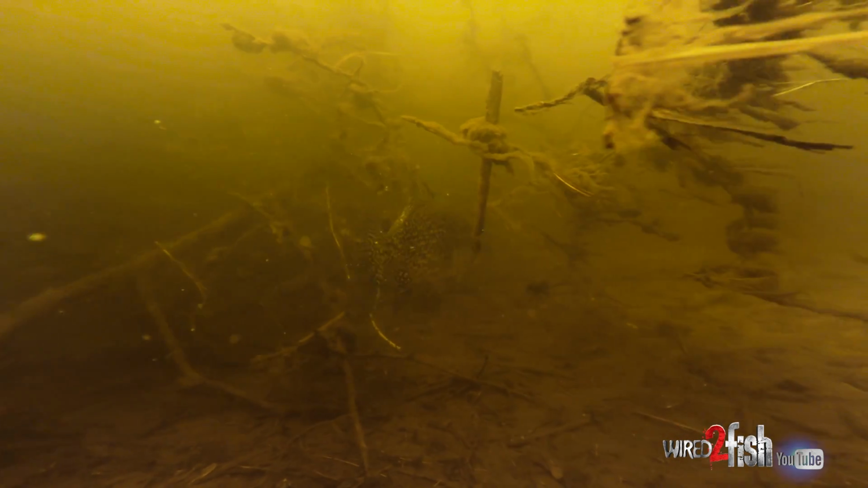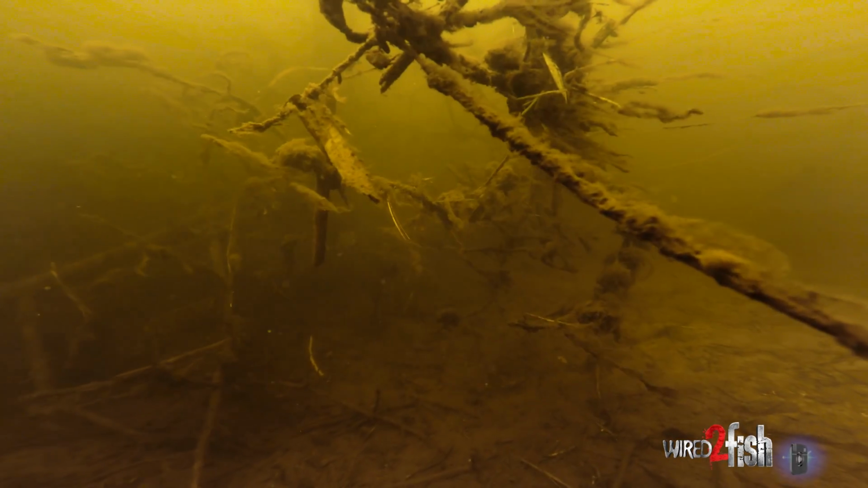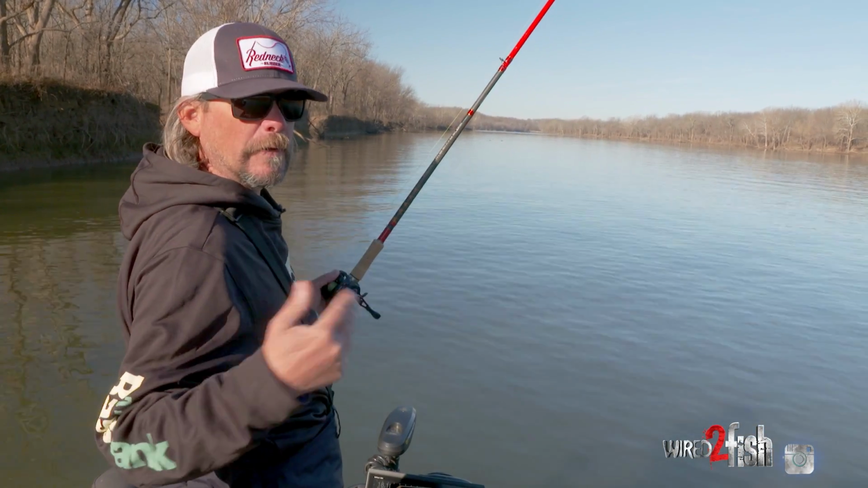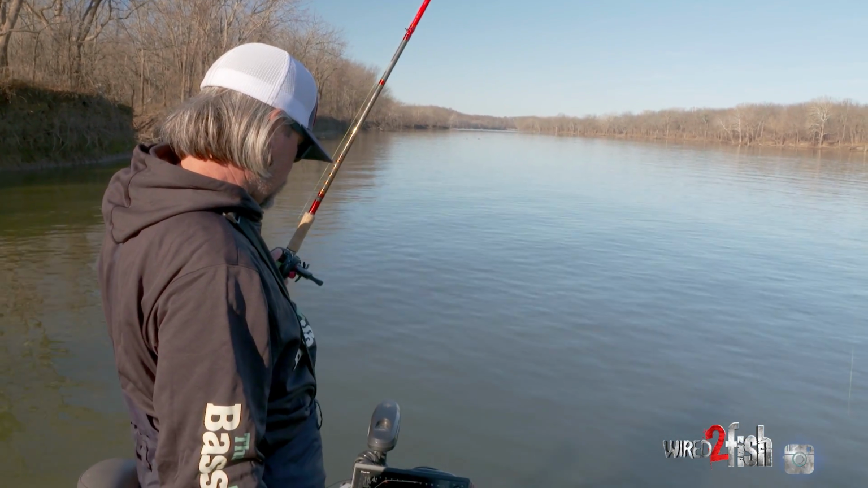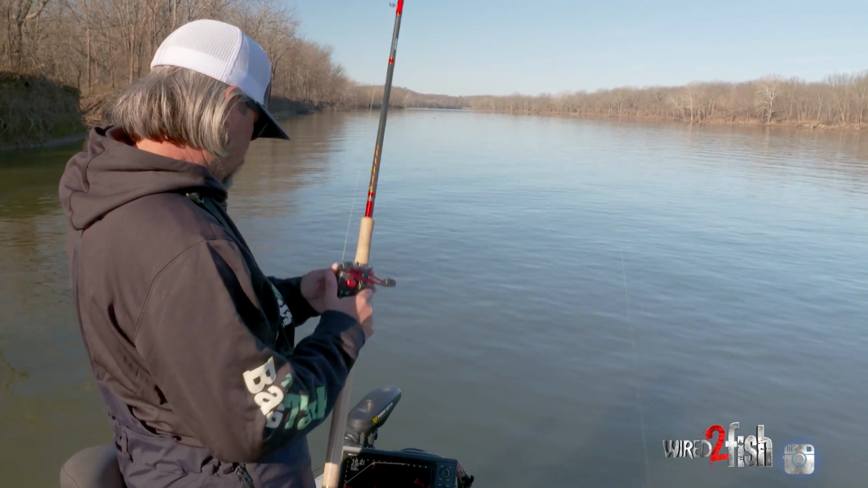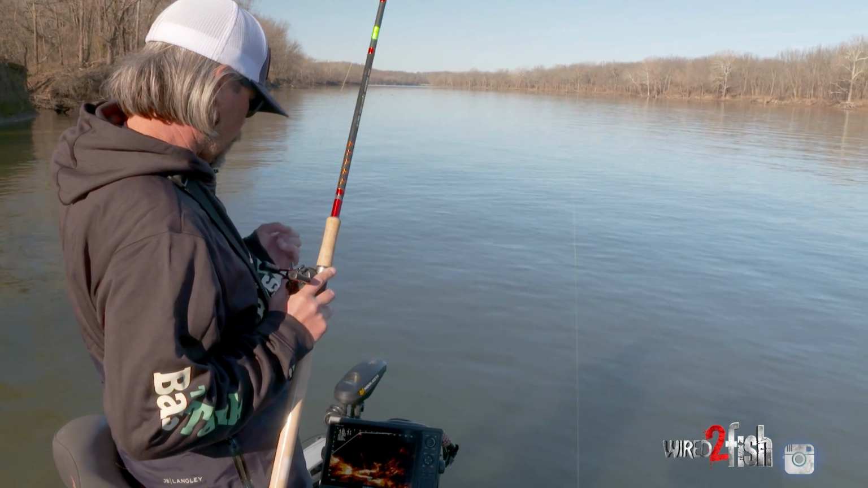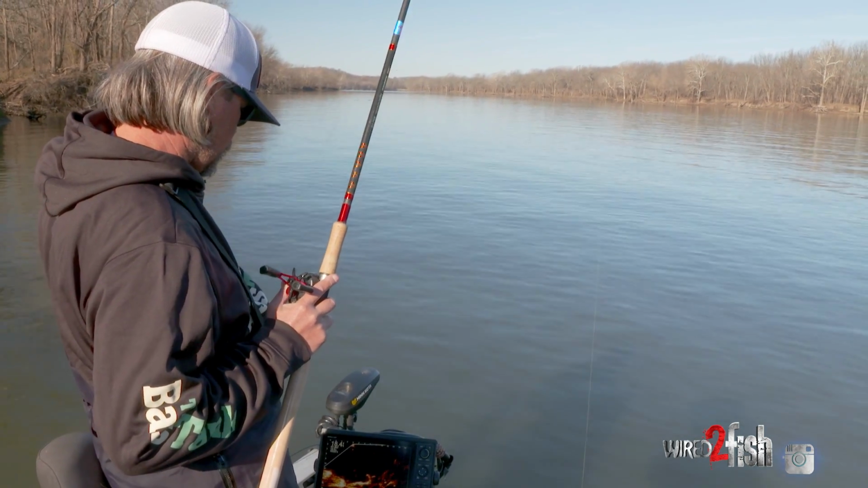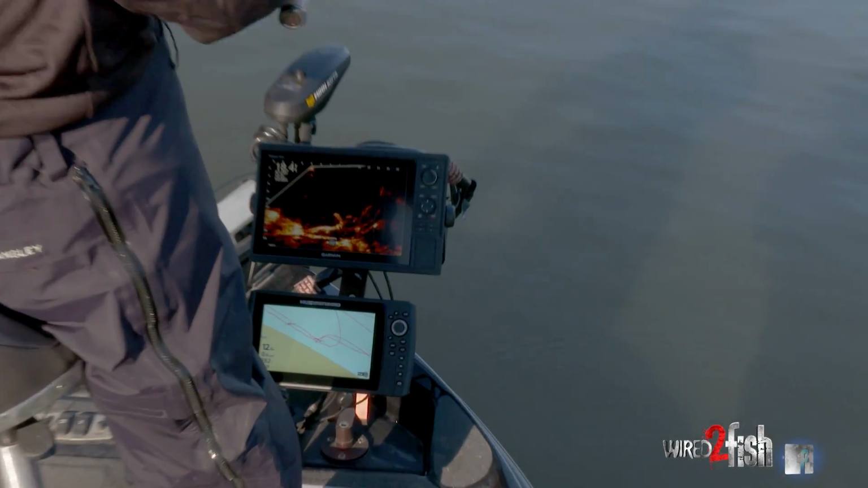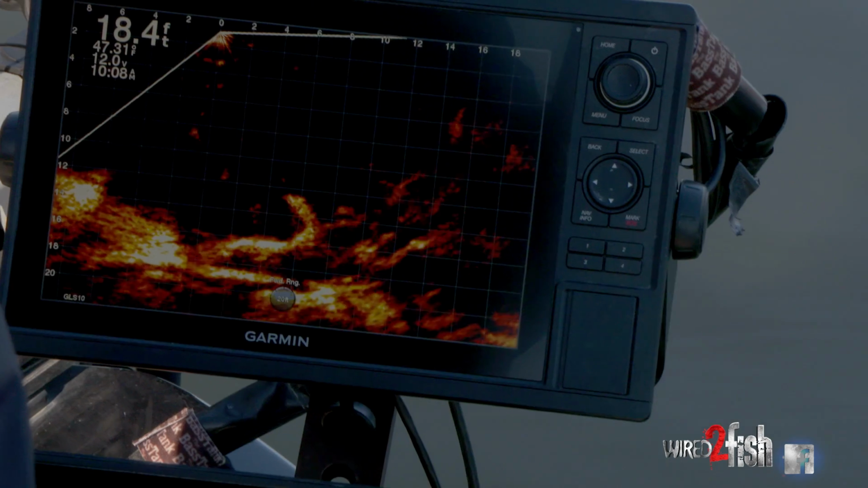So 99% of the time in this river, instinctively, I'm going to point upstream because there's normally a little bit of current. Now, if the wind were blowing, I'd be pointed into the wind and just creep up on this stuff and really use this scope to see, okay, where are they? How are they set up? Are they way down in it? Are they up shallow? But yeah, creeping up to stuff to me is very, very important.